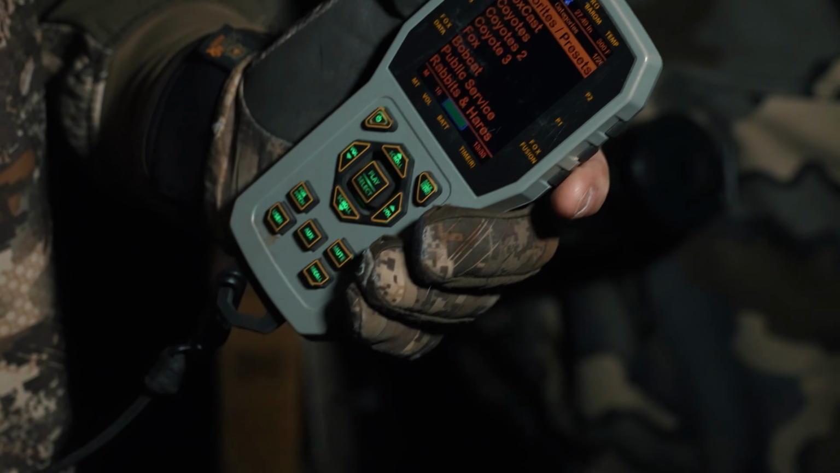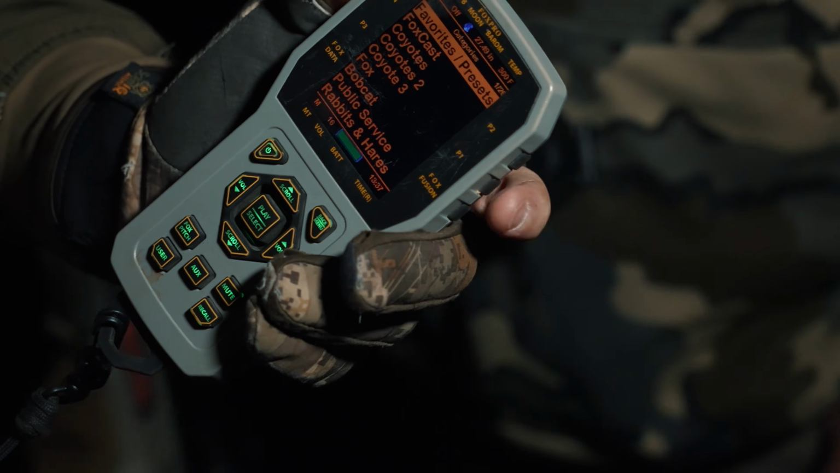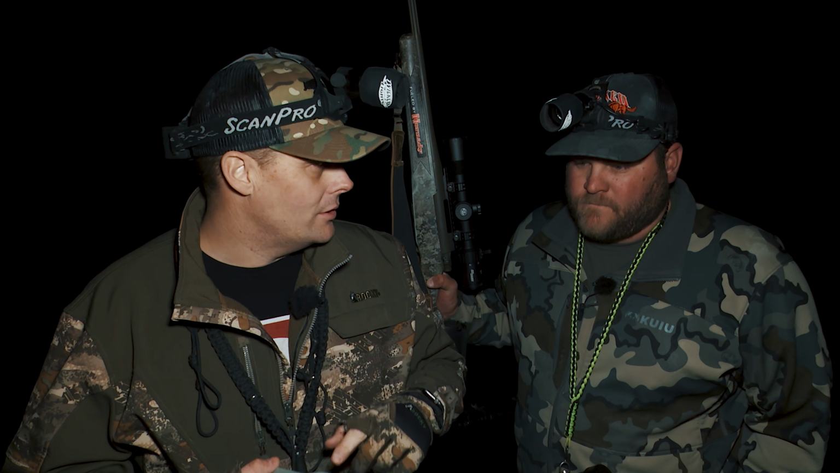And then you change sounds again and it worked. Did it, man, I'm telling you. I don't even remember what I changed to. And I don't know if you guys use this or not, but the presets, that's the best thing I think they've ever put on a remote, is the presets. And when I travel all around, if I'm in coyote country, I'll mix up the presets. I'll put, you know, Pup in Distress or Pound Town or something like that on there. And all my favorite rabbits, you know, I'll start there.